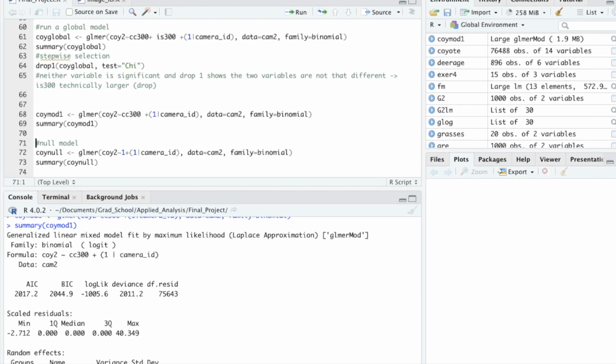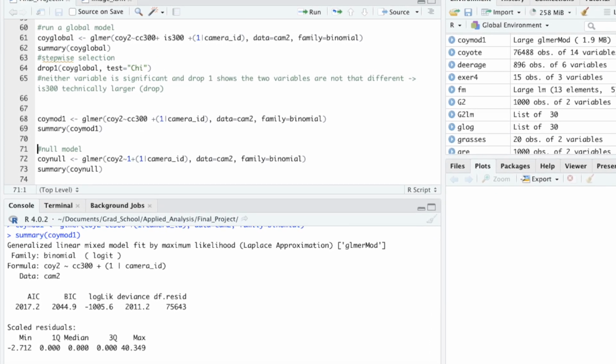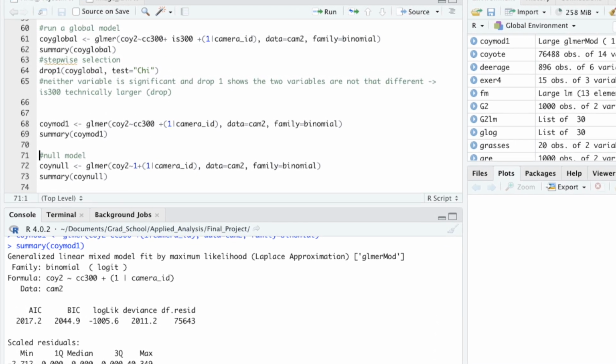Once all the images are tagged, I can use their information to run statistical models on species occurrence using programs like R.